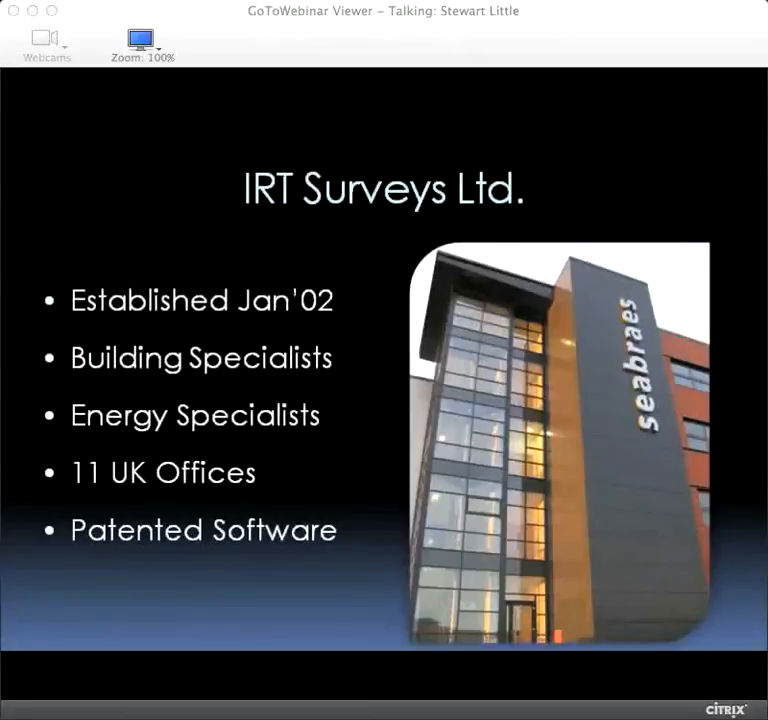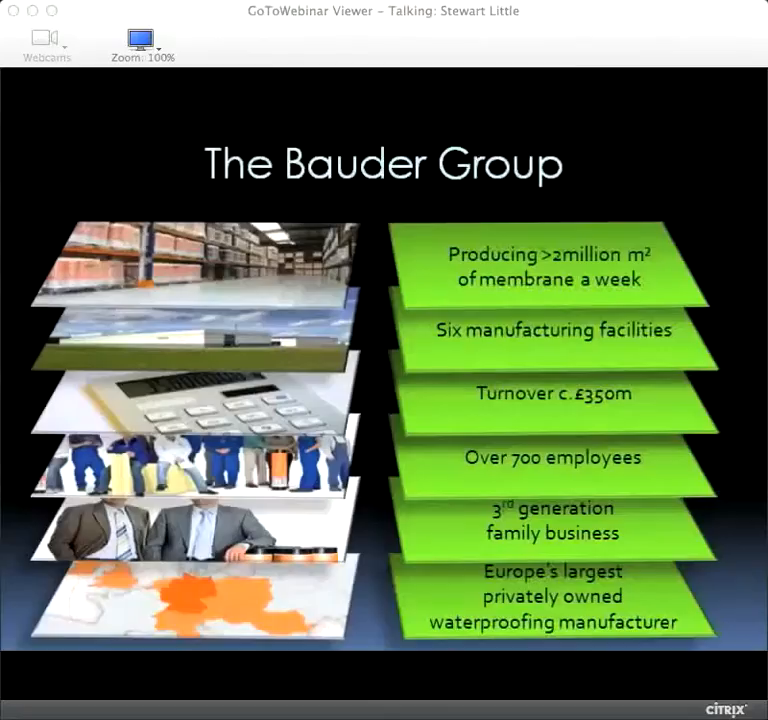Very quickly, by way of introduction, our company is 11 years old. We're based in Dundee. We've got about 9 offices throughout the UK. We specialise in buildings, specifically energy within buildings. The 11 offices are actually all under franchising, but they're run by about 8 separate franchisees. And we've patented some pretty special software which you will see very shortly. John, I'm just going to hand over to you and you do your bit.